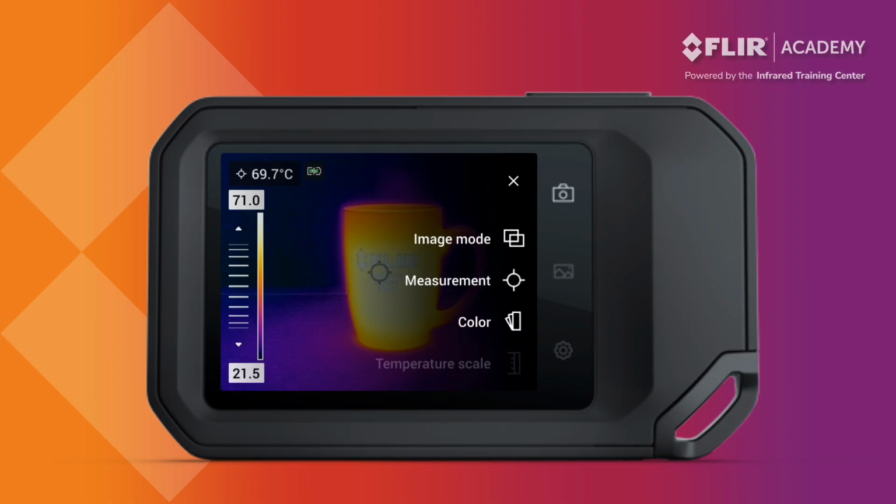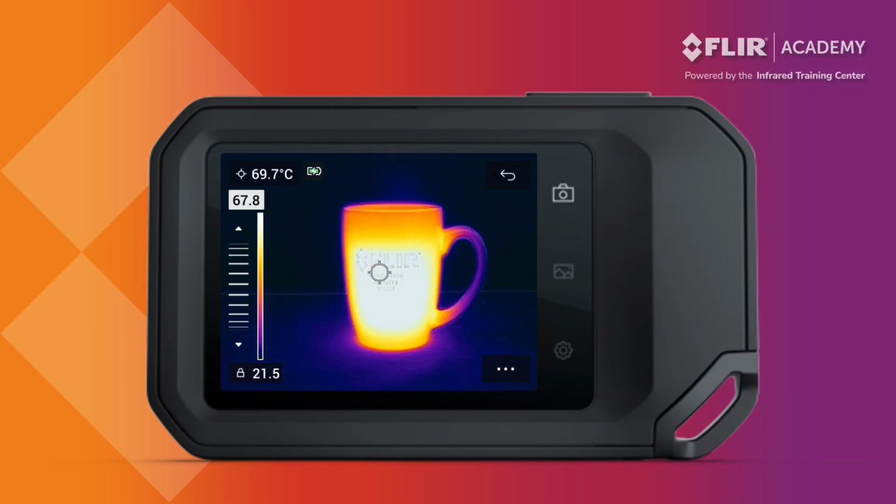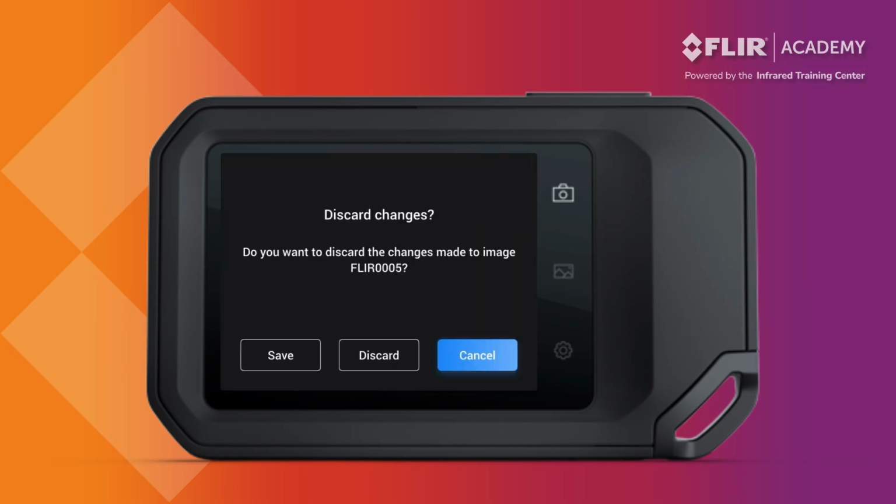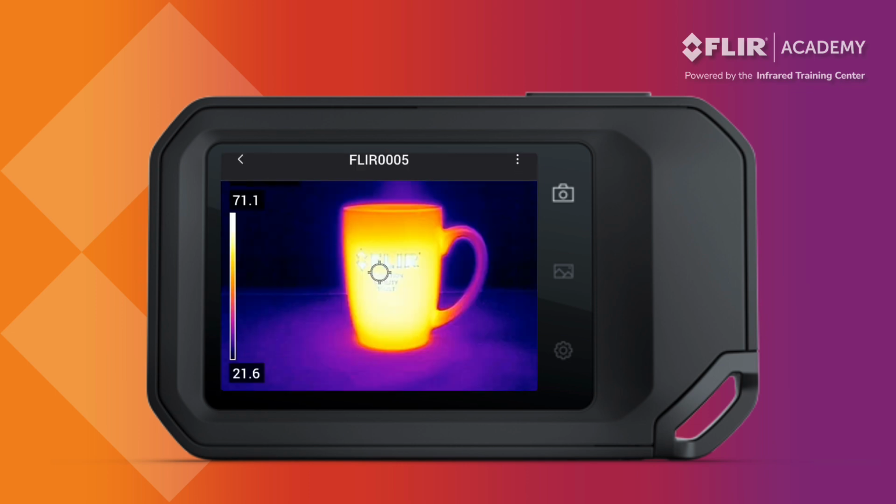Operators can also make adjustments to span and level. Click the X in the upper right corner to close the main menu. Then select which numbers you would like to change on the temperature scale and use the virtual slider to make these adjustments. Press the return arrow in the upper right corner to back out of the image editor. If any modifications were made to your image, you will be prompted to either save these or discard the changes.